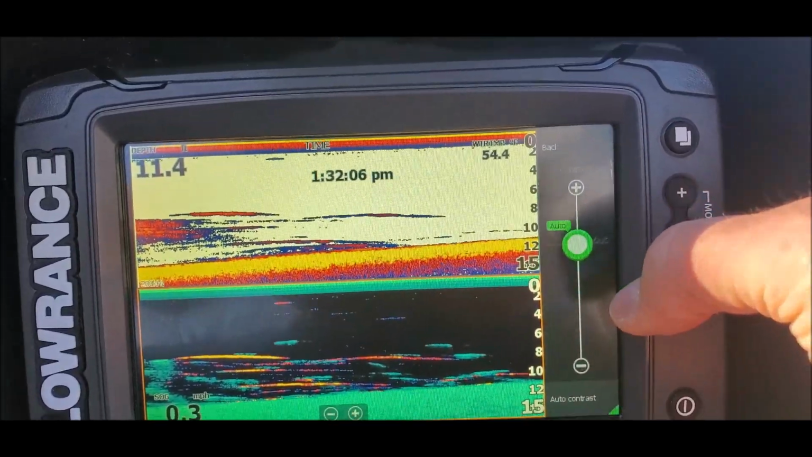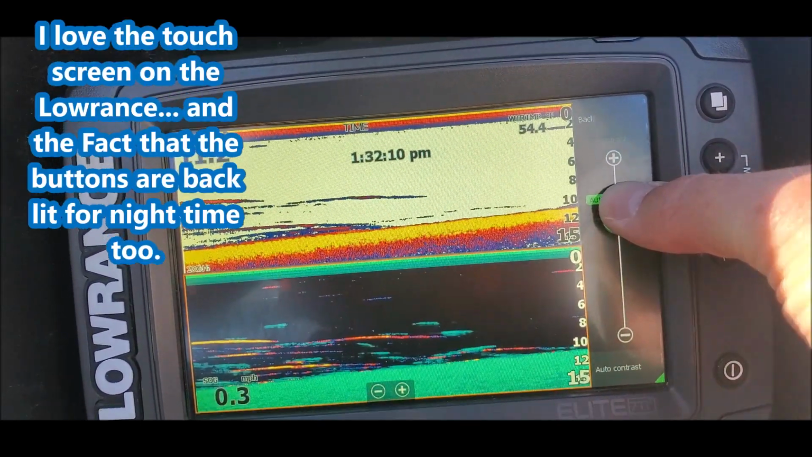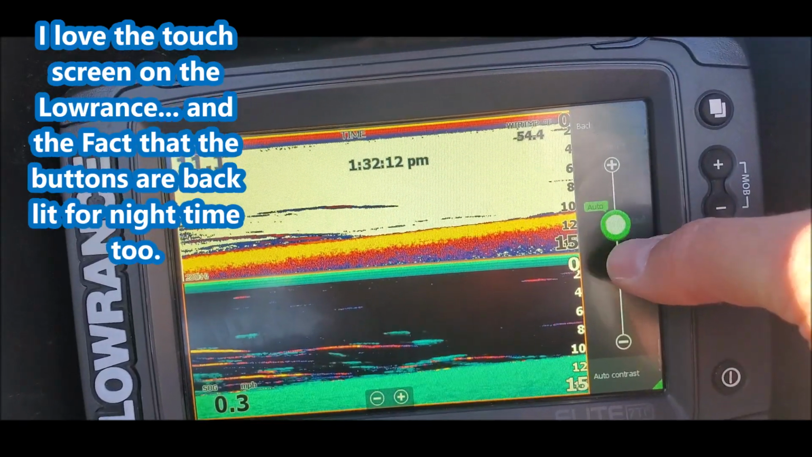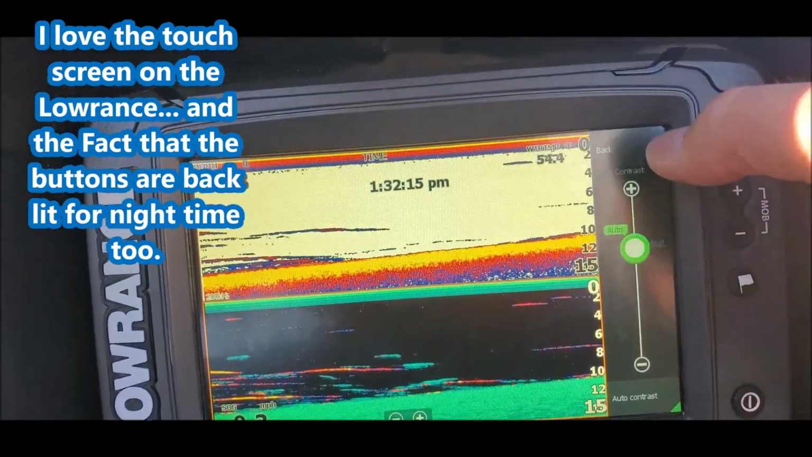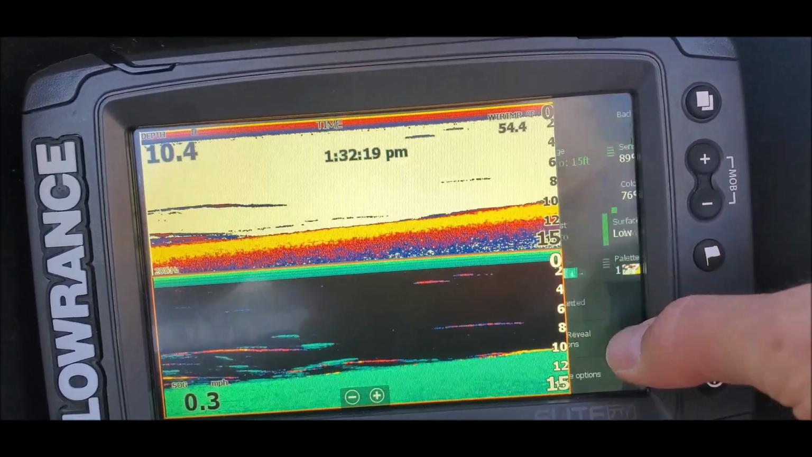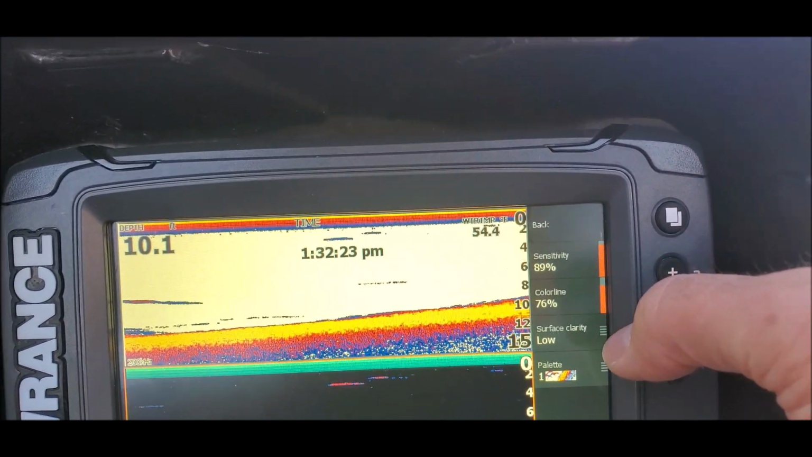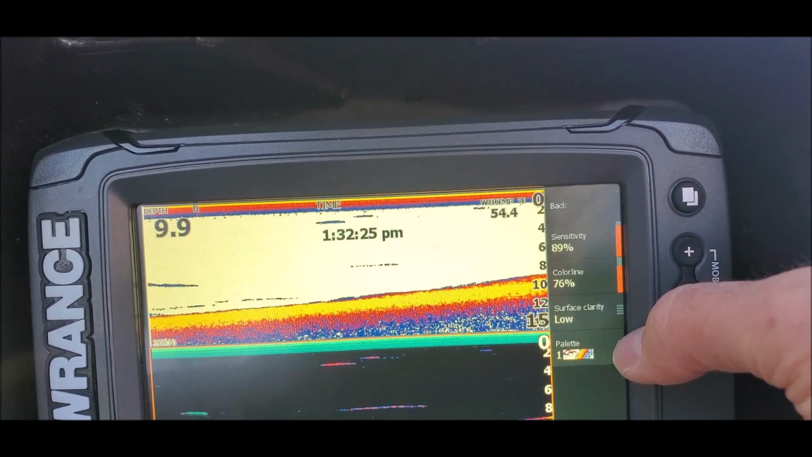Contrast is auto. Sensitivity 89, color line, surface clarity low.